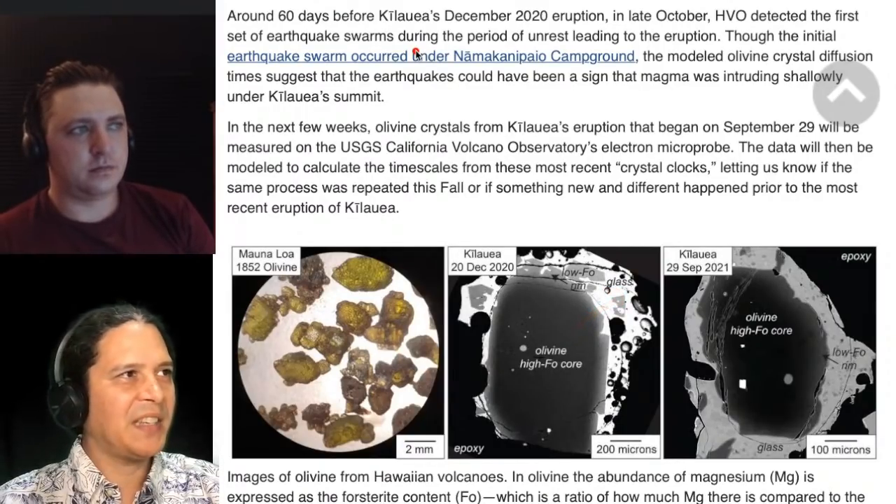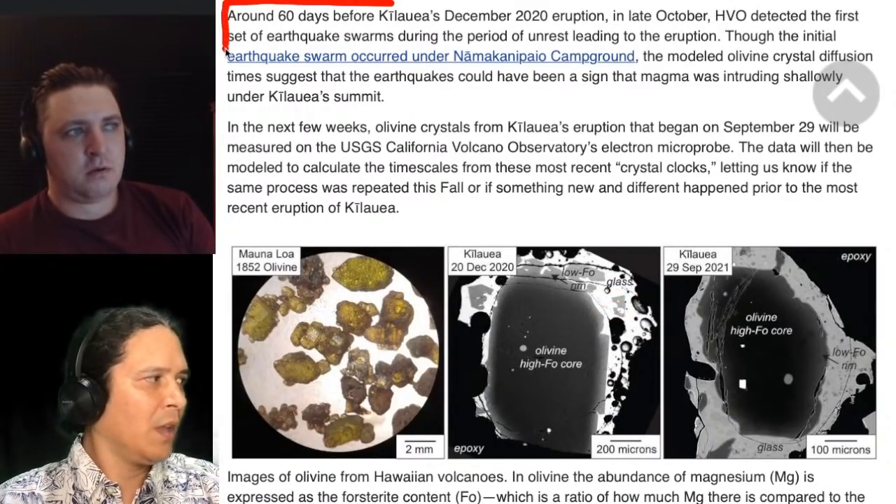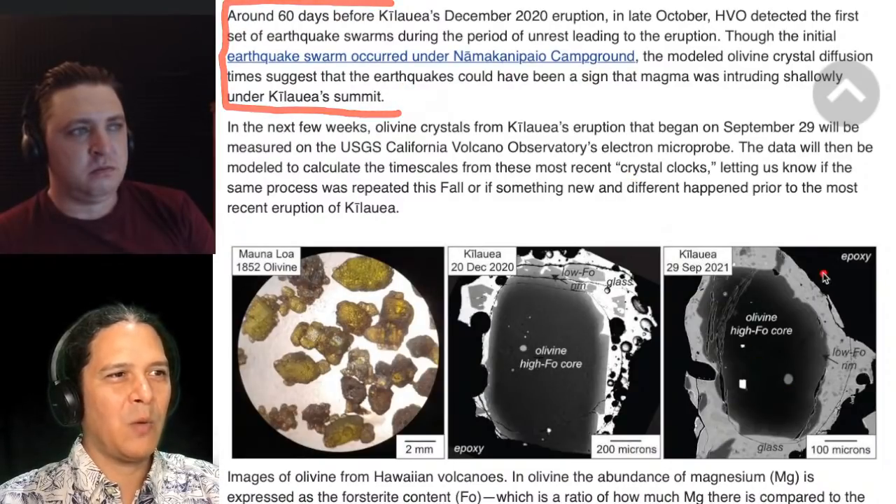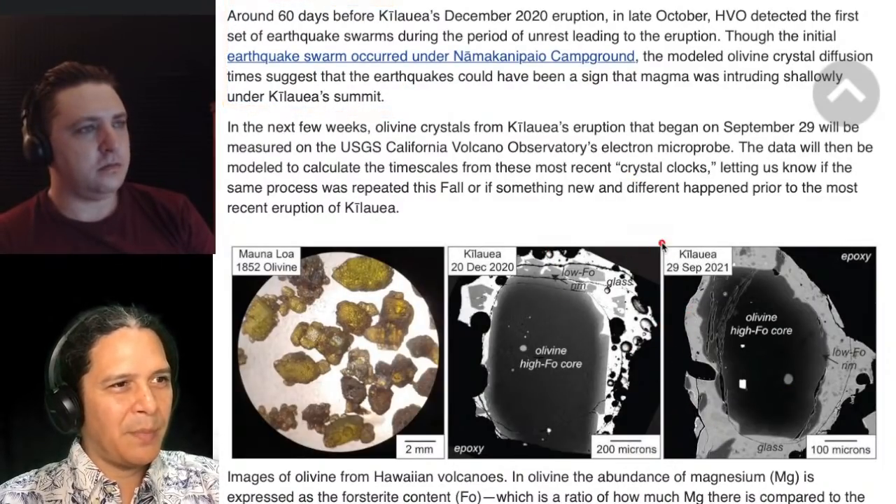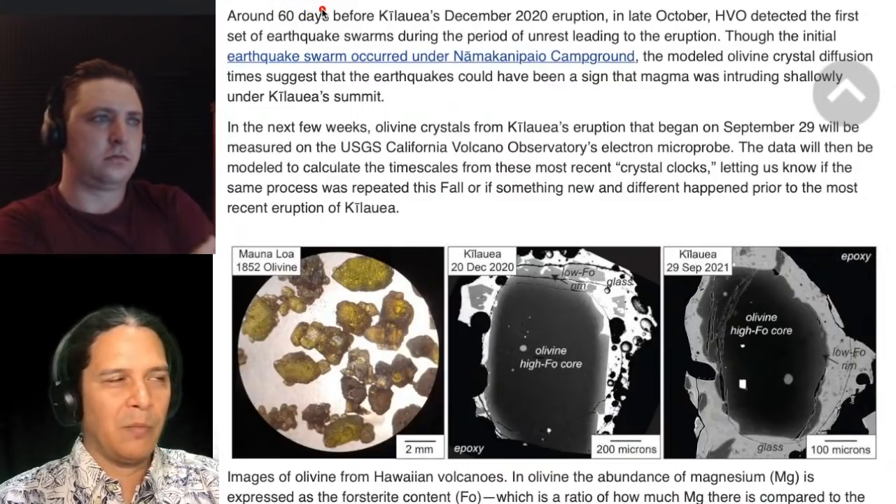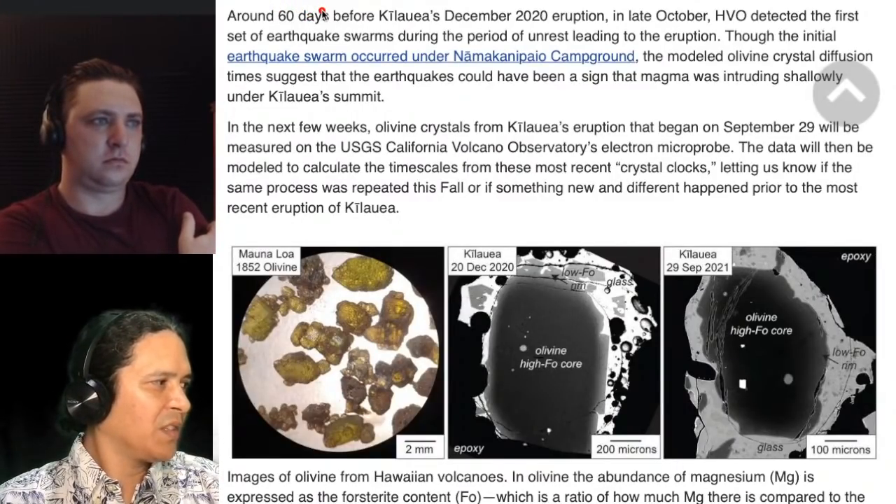So that's really amazing, fascinating stuff to get that 60-day value. That's the highlight result of this, right? There's no result for 2021 yet, but you would expect something perhaps similar, right? Maybe not exactly 60, but you'd imagine on the order of 1 to 2 months kind of thing beforehand.